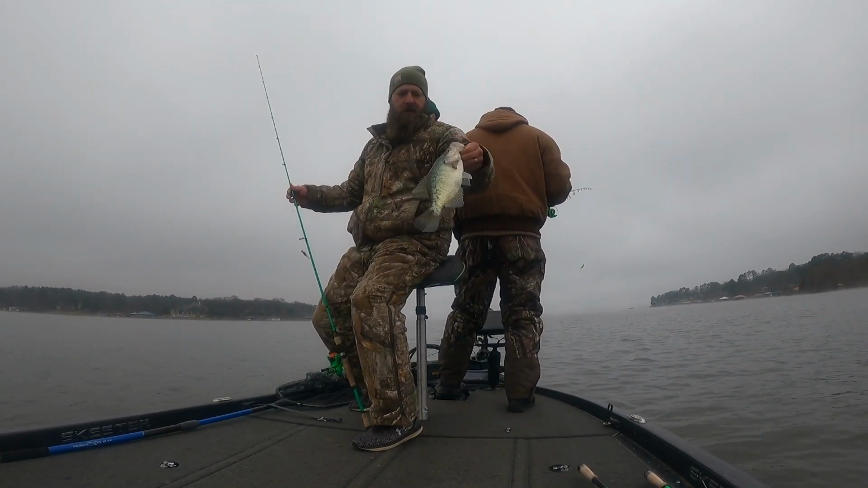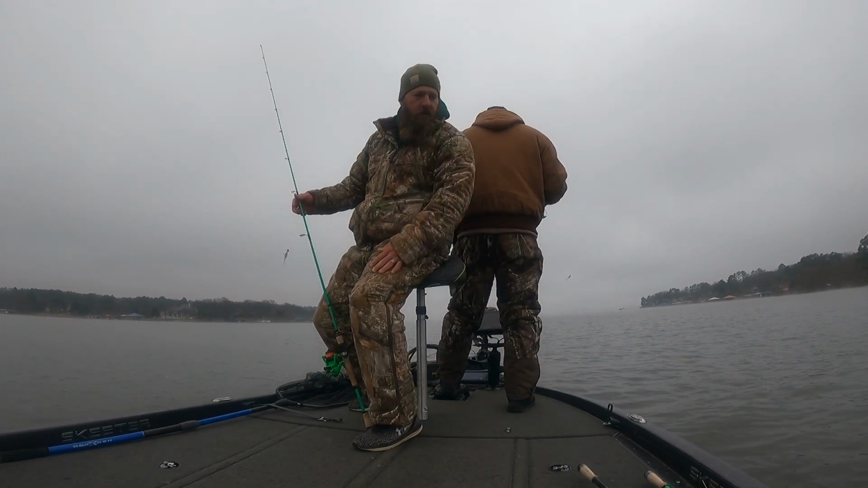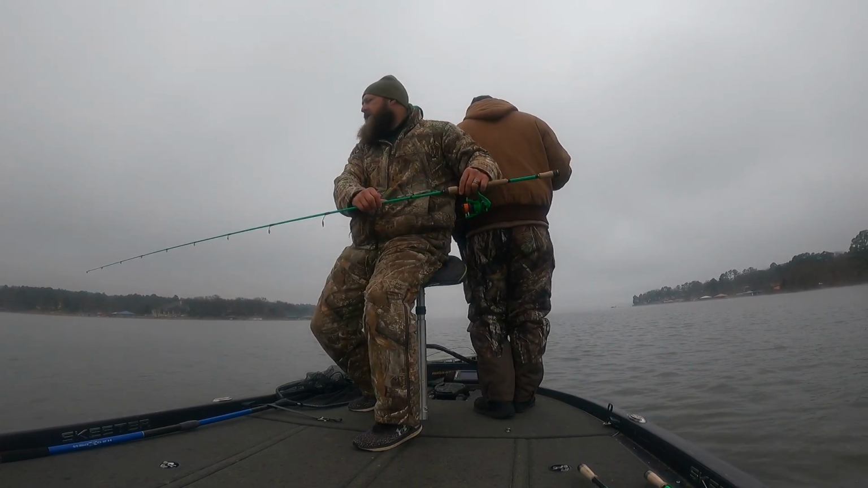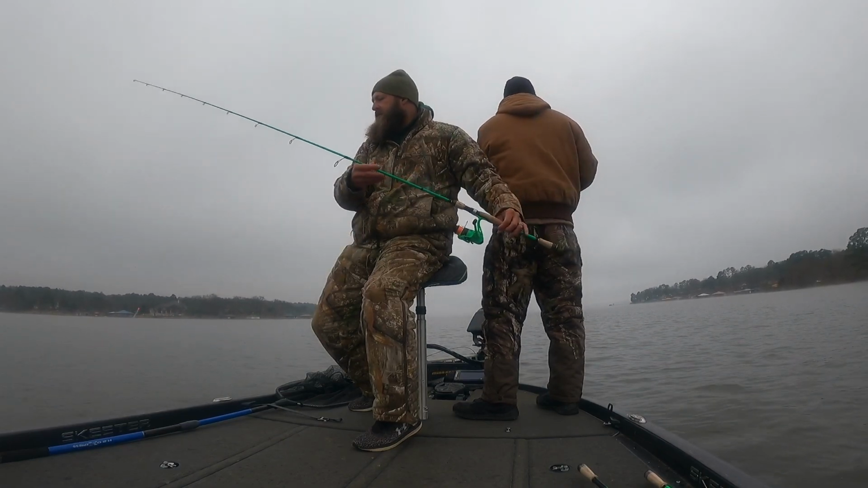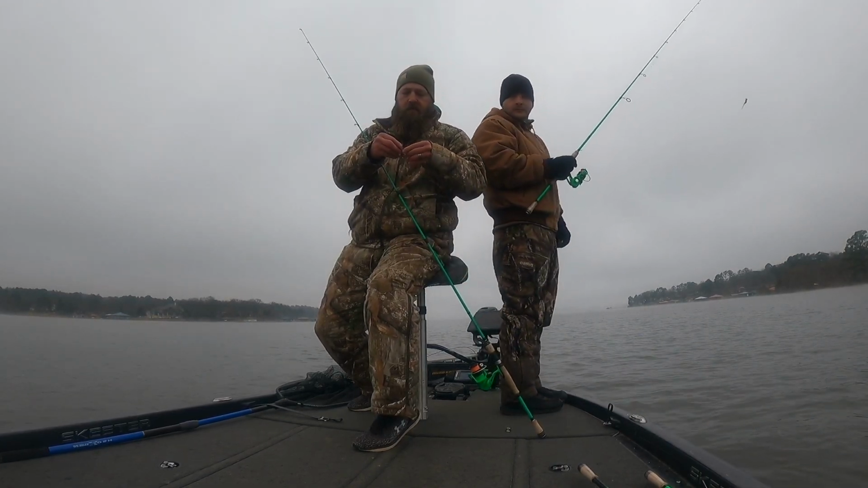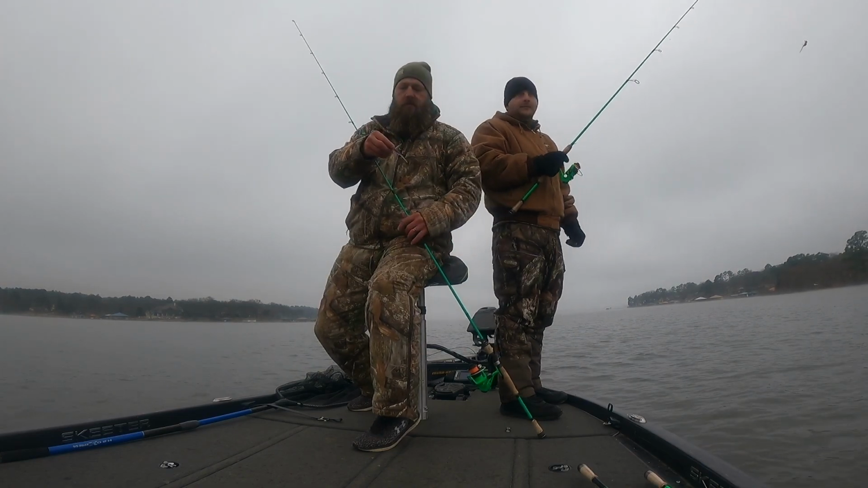Chasing open water fish, guys. They're not on any structure. They're not on any creek channel or anything like that. We're just open water. About 25 foot, using 7-foot bonehead rods, 1/4 ounce jig head, and 3-inch Slimsticks. Don't keep it or change it. You just catch one on there.